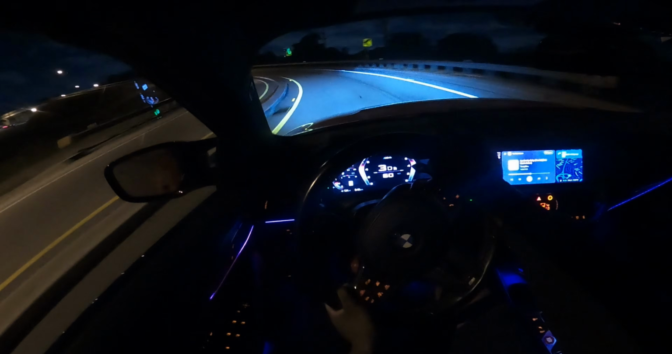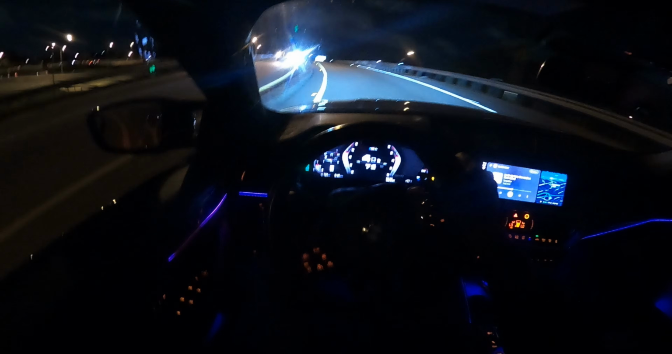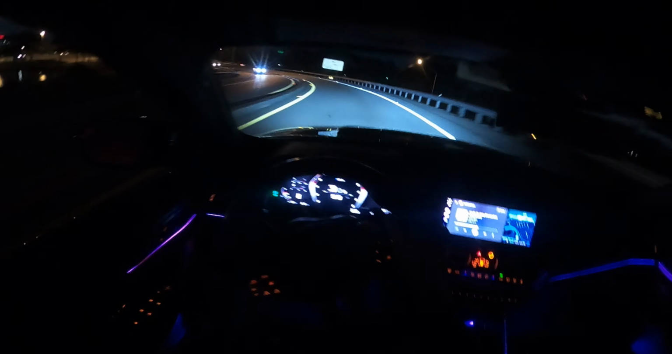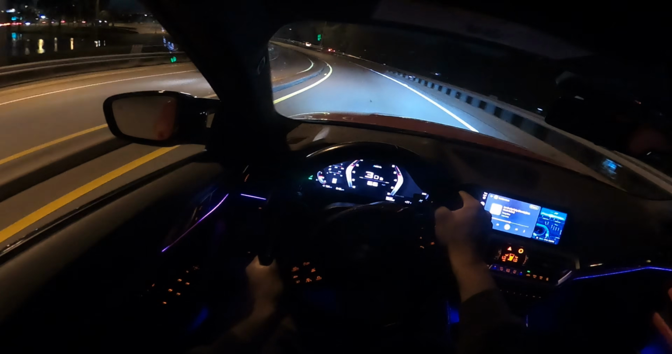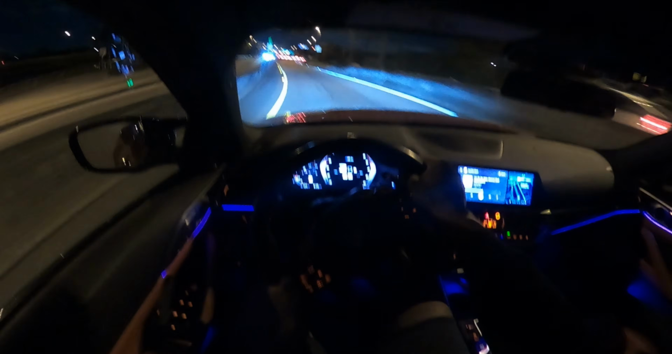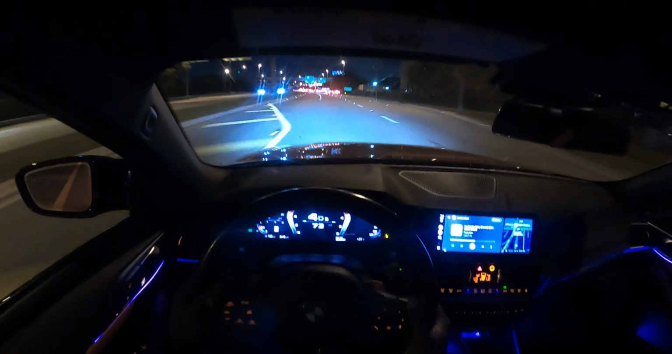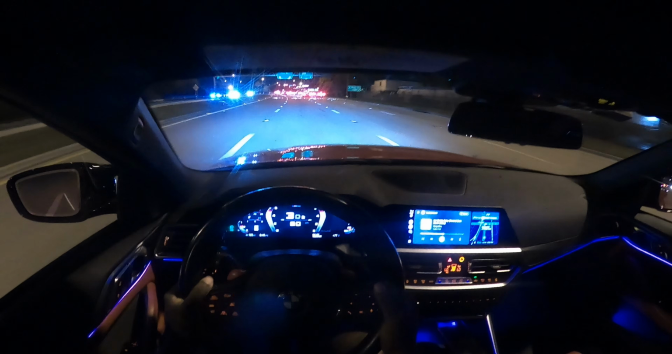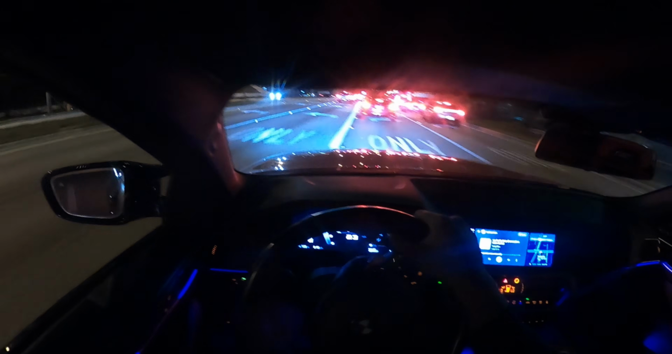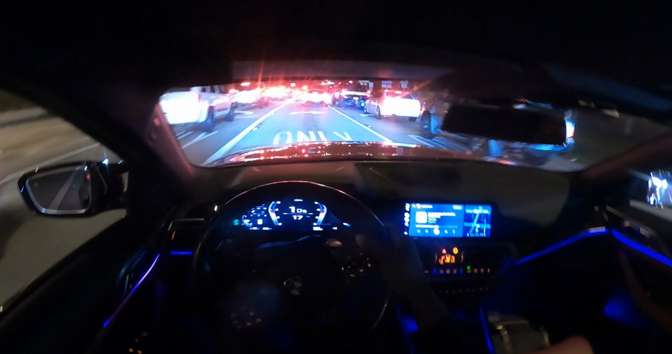Handle G80. I really, yo, this car is so freaking nice to drive, bro. Okay, I'm at the stoplight too. Stop at the permit. I don't know why he stopped right there.